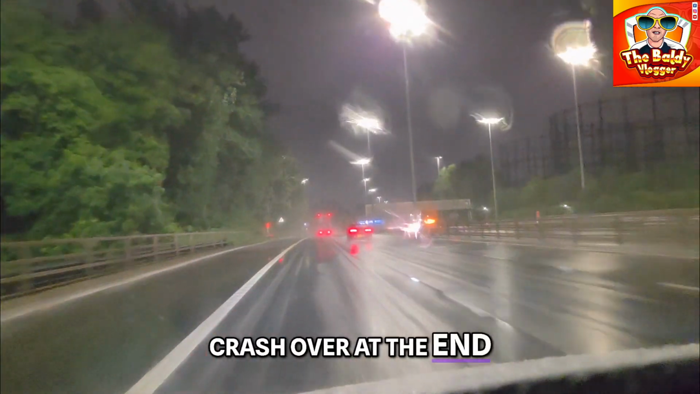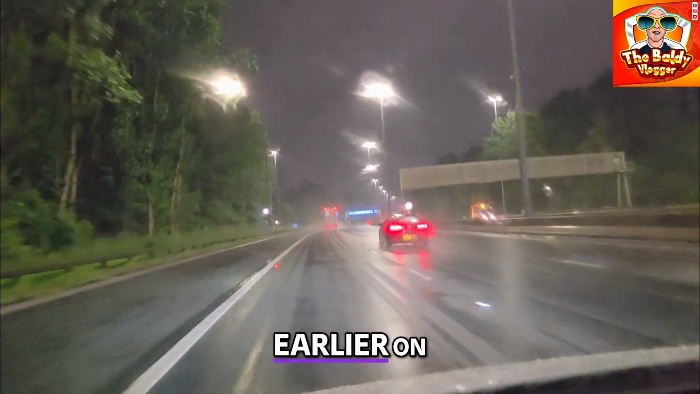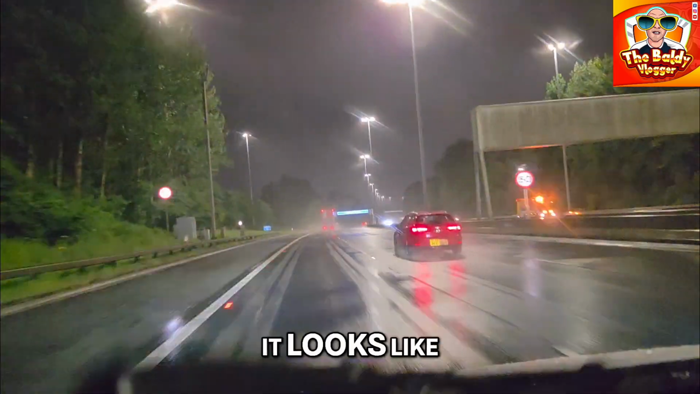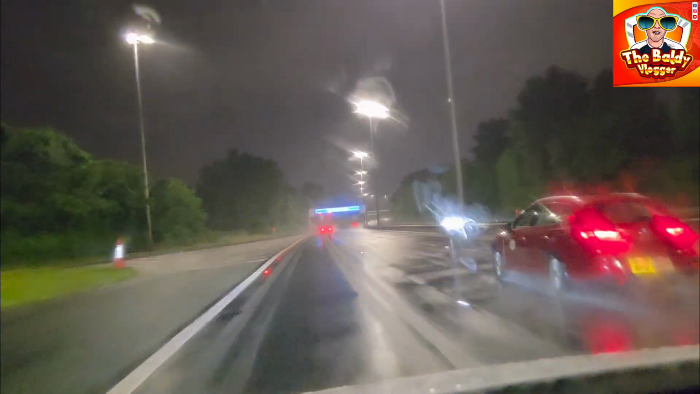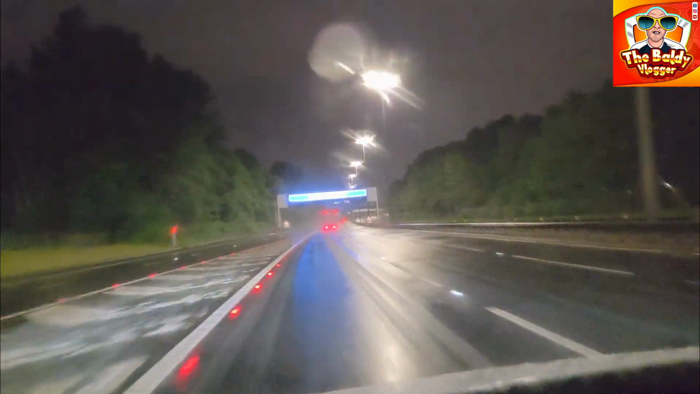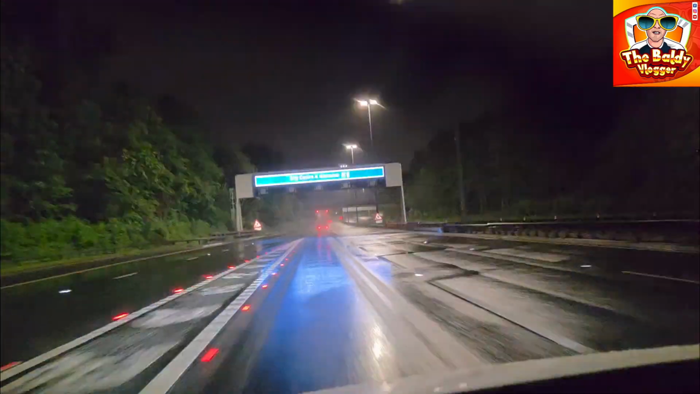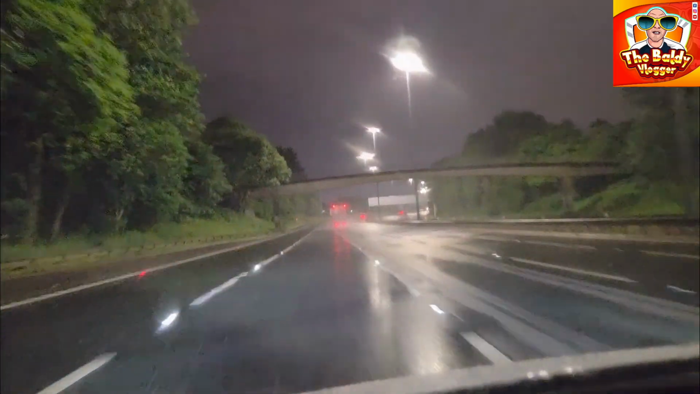Oh, there's the crash over at Earpump. I don't see it on this camera. It's over to your right. Remember I mentioned a crash earlier on? Well, that's where it happened. It looks like the big lorry is there taking... No, it's a robot lorry. Well, the crash has all been cleared away now. That's good. Right, let's get into Merchant City.